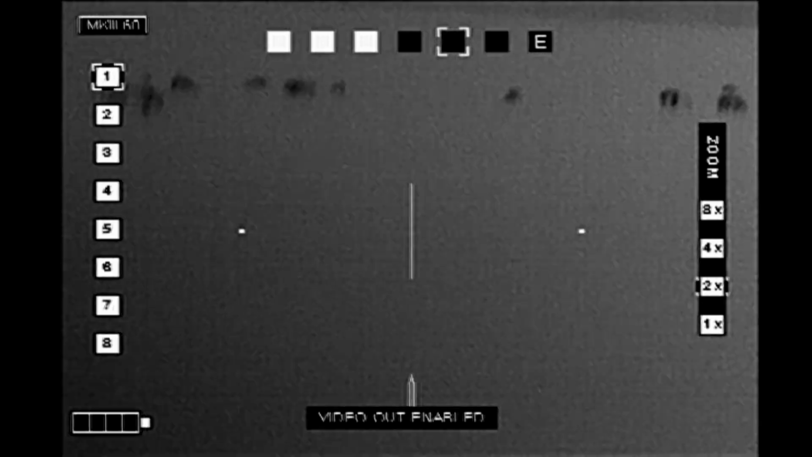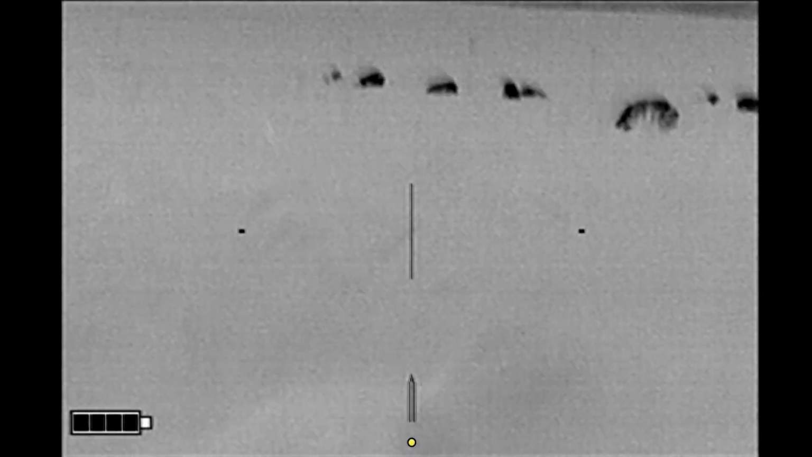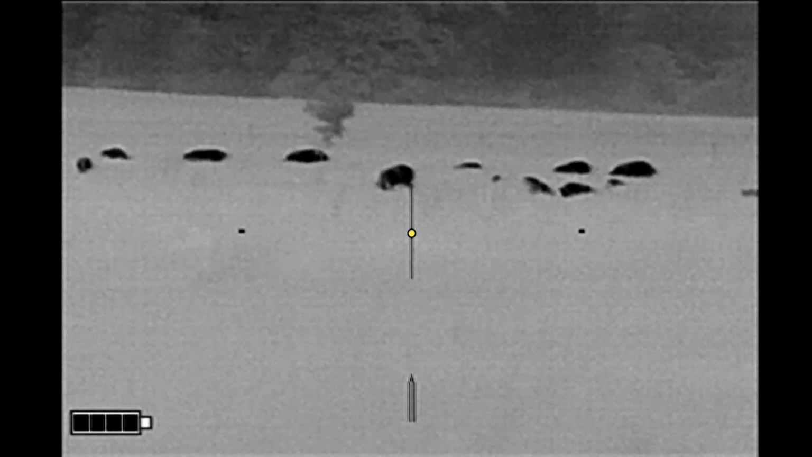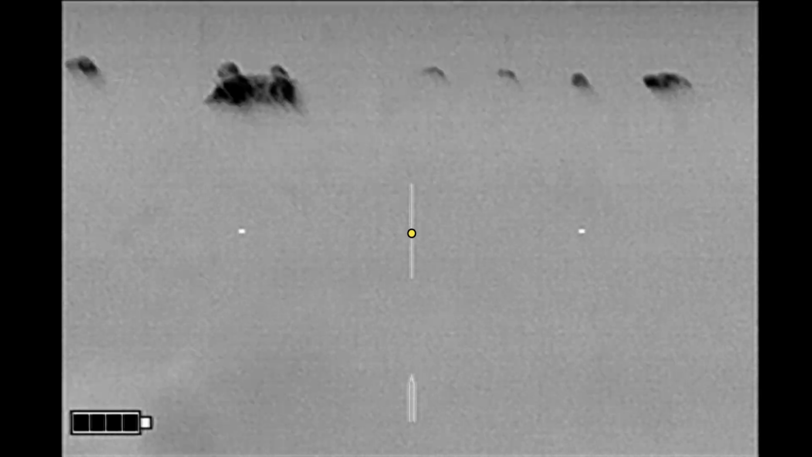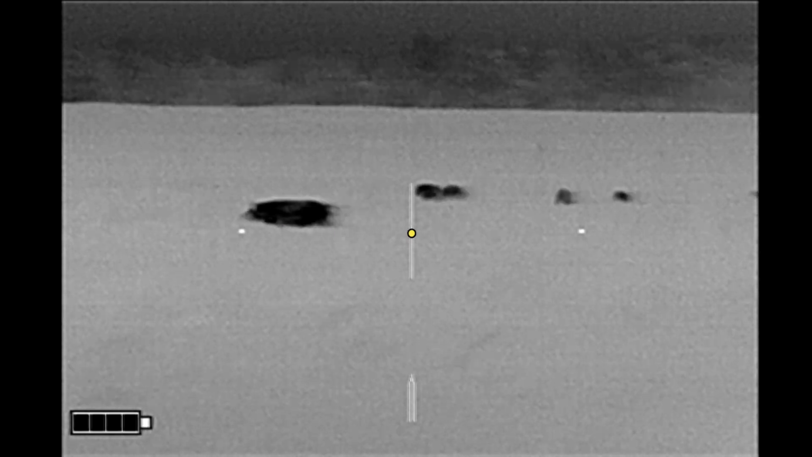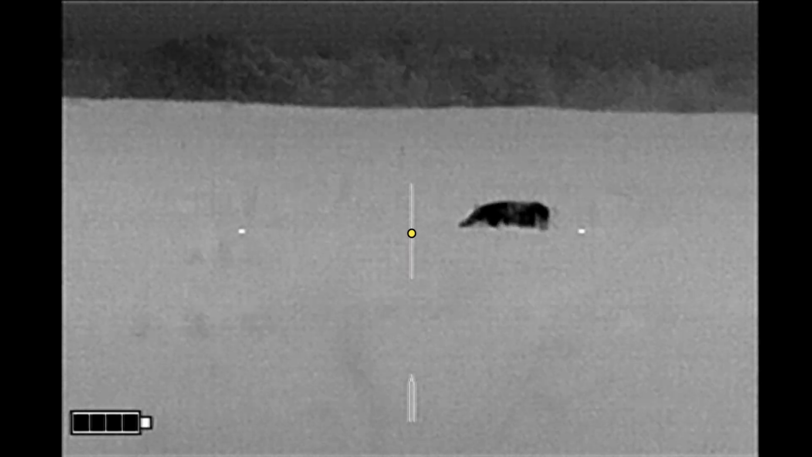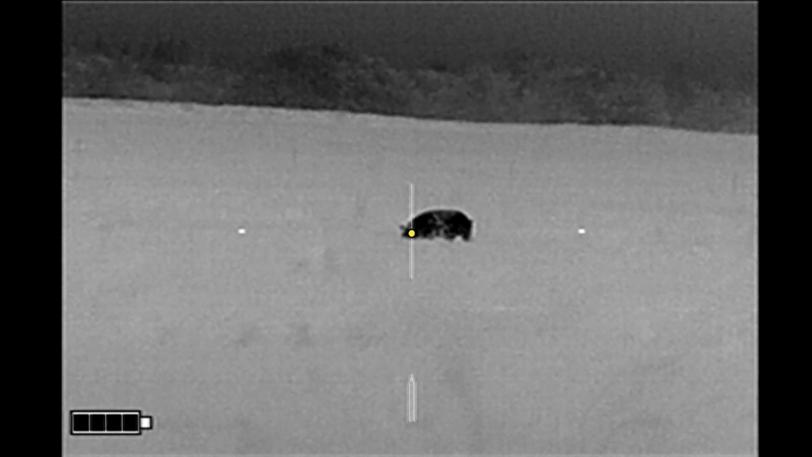And if you look closely, you can see fence posts in front of some of the hogs indicating that they're on the neighbor's property. But the big hog is definitely on my side. Here I'm just getting squared up on my rifle as the large hog continues off to the left. And I decide that he's going to be my target of opportunity.